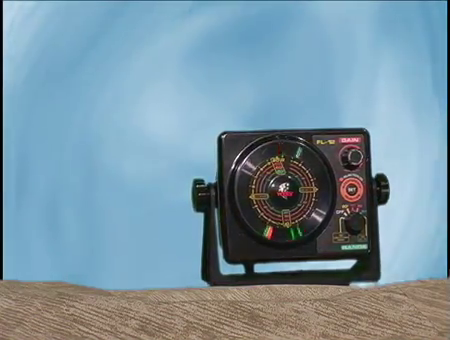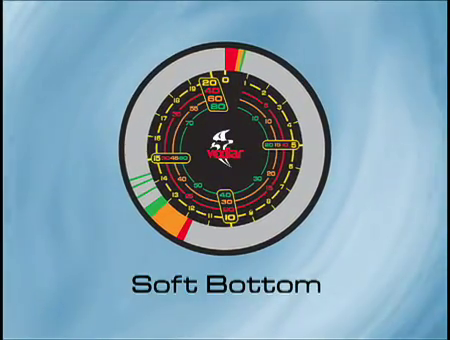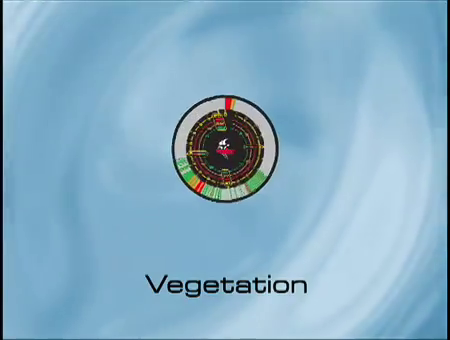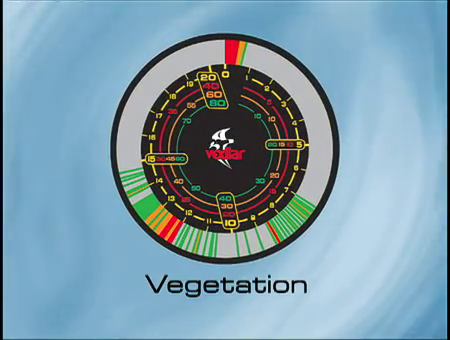The colors can also help you determine the type of bottom content. Soft bottoms will show more orange and green than red. Harder bottoms will show more red and a narrower signal overall. Also, vegetation will show as weaker signals above the stronger signal of the true bottom.